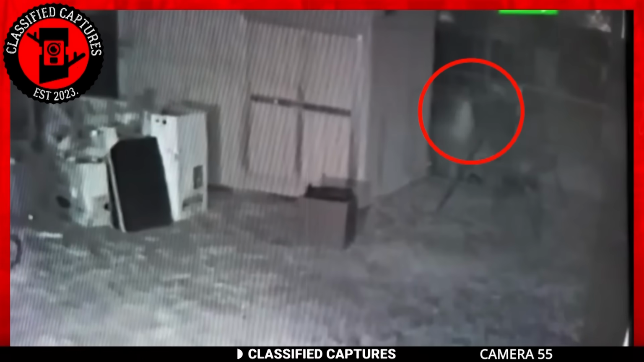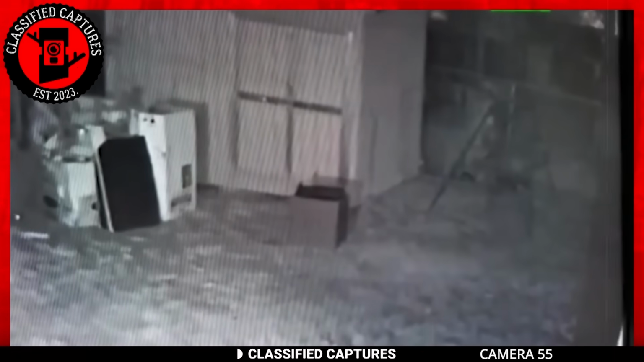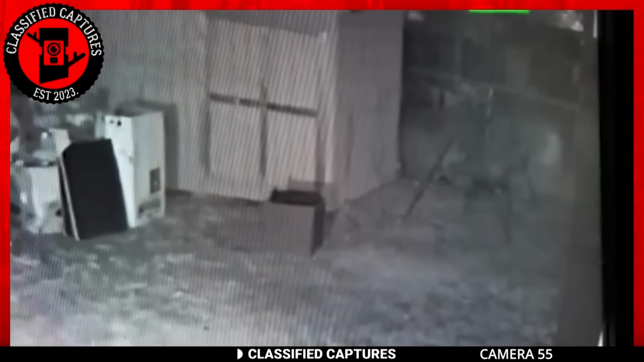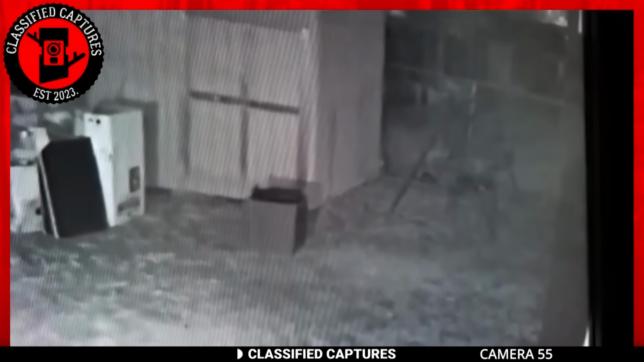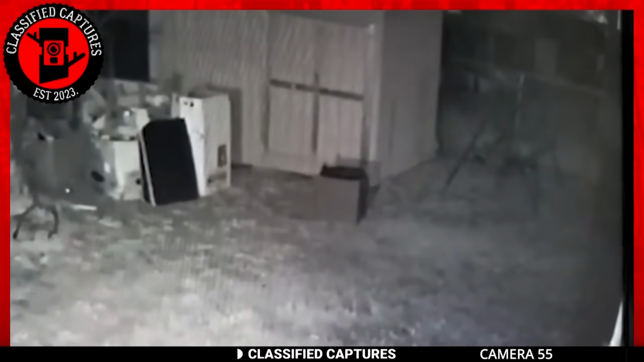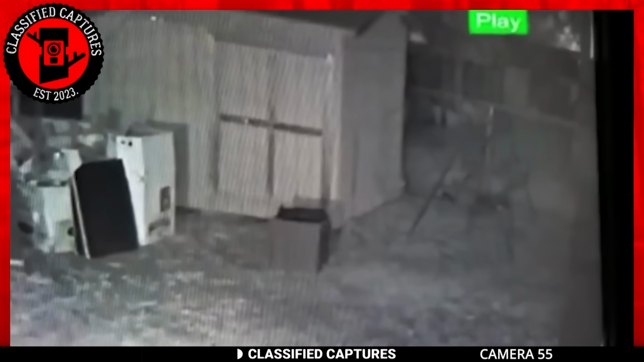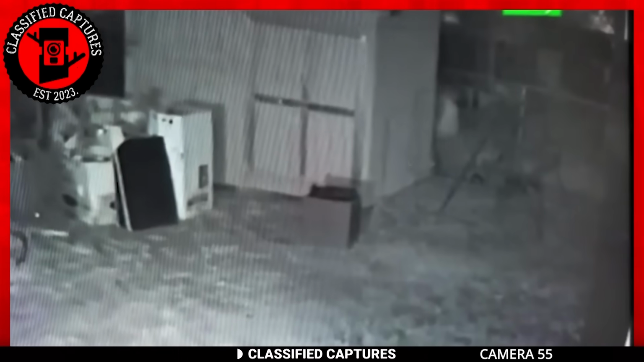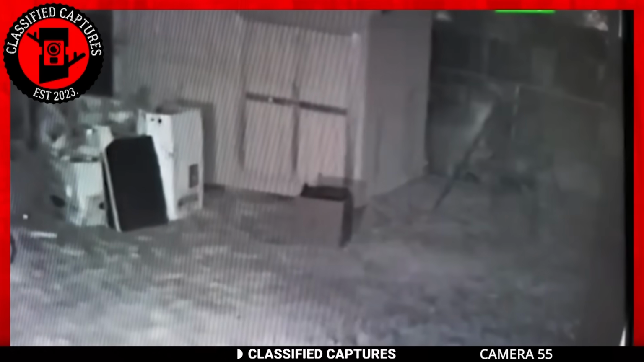As displayed in the clip, a figure all in white emerges from the front part of the seemingly abandoned structure. We're not exactly sure if it knows it's being filmed, but it moves around freely without a care in the world. It looks like a little girl, but that property is abandoned with no one living there. Could it be a ghost? If it's not, what else could it be? And why does it only appear in the dead of night when no one else is around? Could it be the spirit of someone who once lived there?